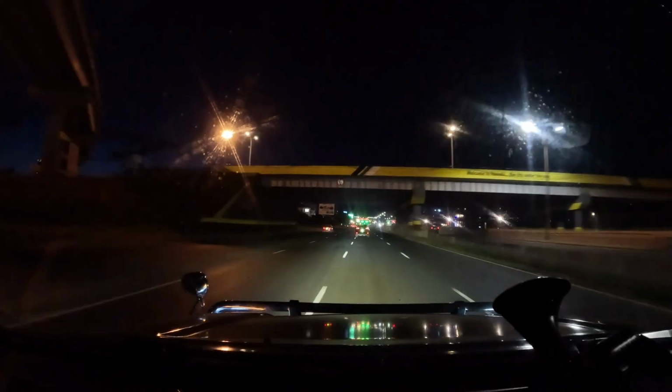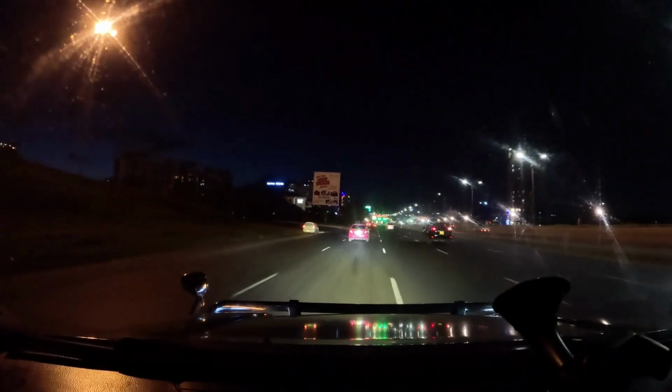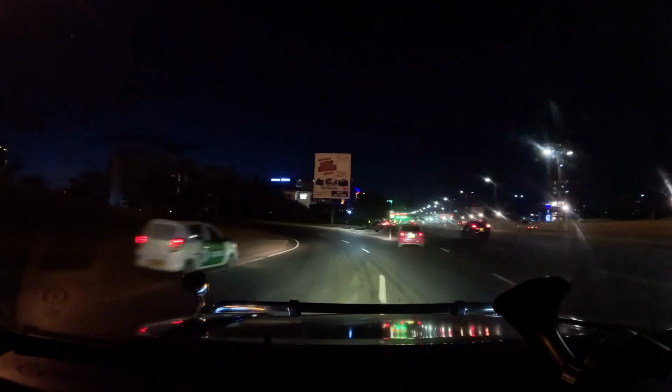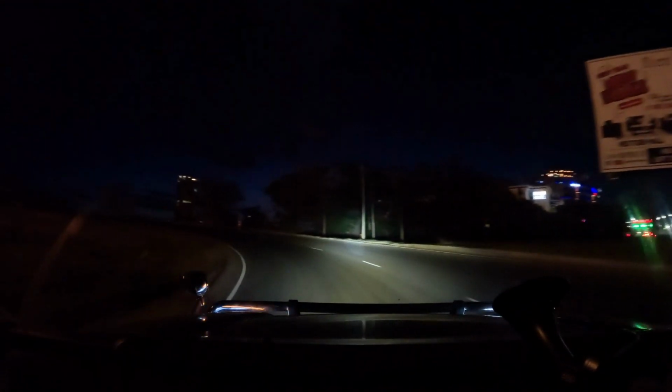I must admit that our city is really beautiful, and especially the road infrastructure, and I'm sure you all agree. So remember, as I was telling you, if you're looking for a country to visit in Africa, please let Kenya be in your number one bucket list.